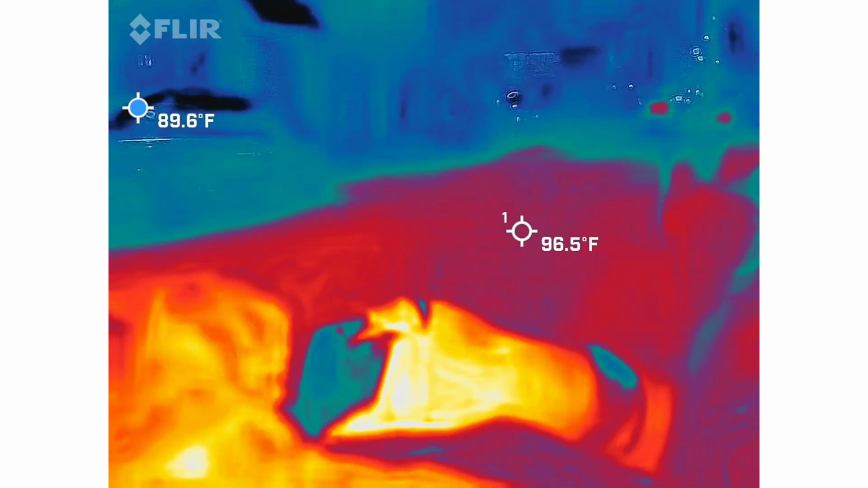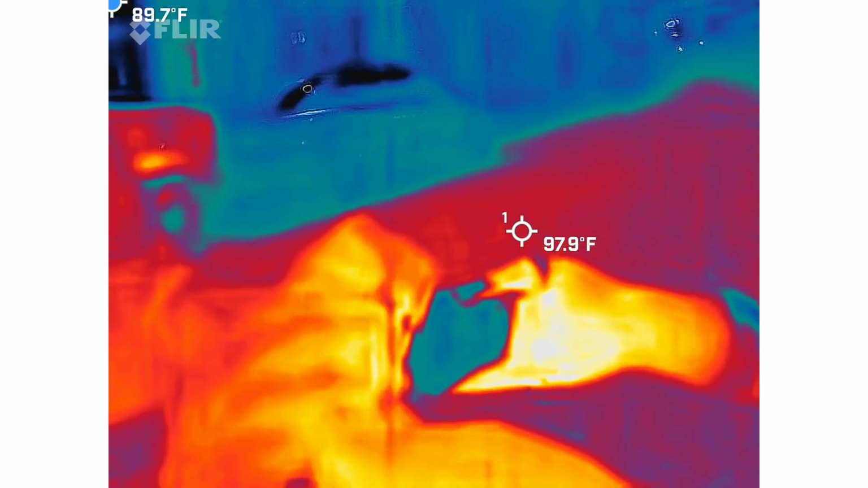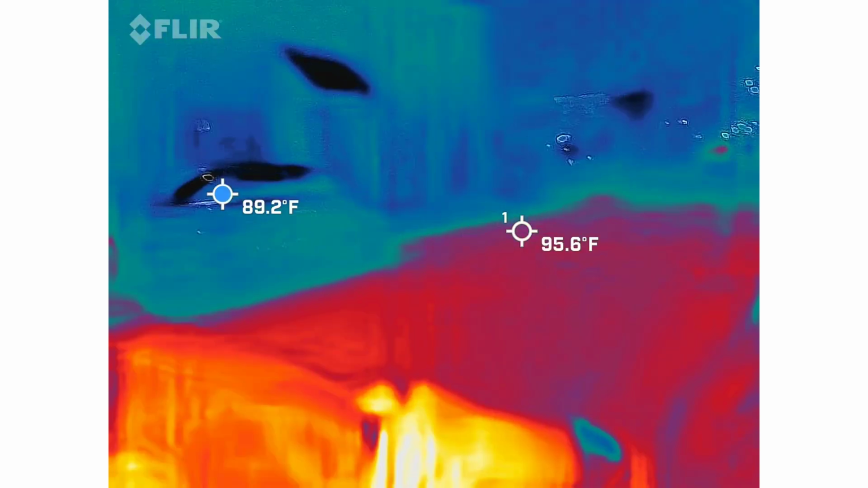As soon as I can figure out which way it's tied. There we go. Yeah, that's the problem, because they're both white. Perfect. There you go.